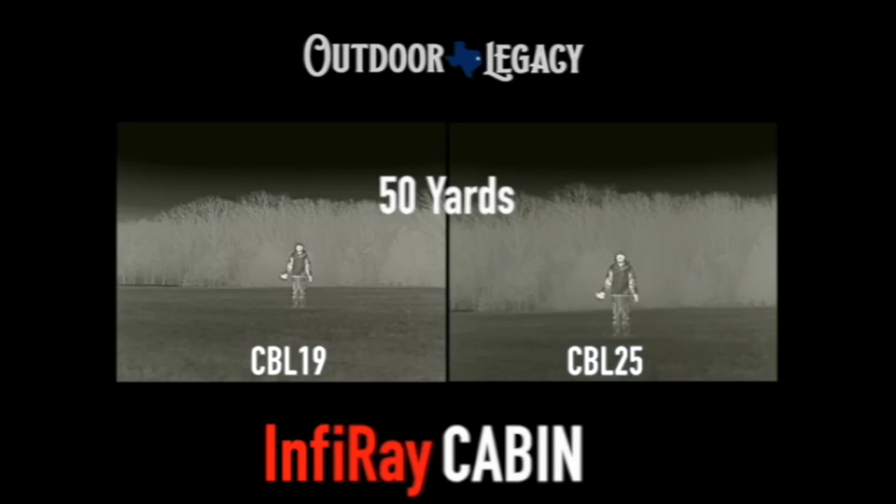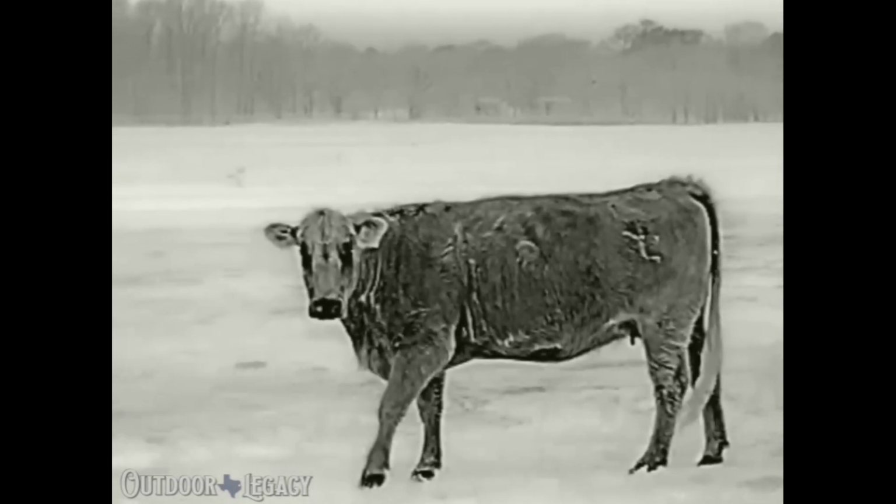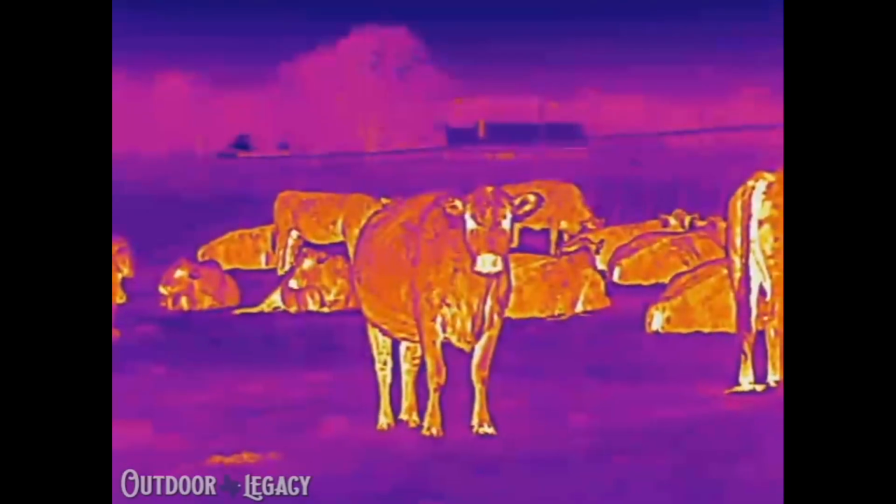They are both a 384 by 288 thermal core resolution. They are 12 micron. They both record video but no audio. So we'll talk about that a little bit later with streaming. It does have Wi-Fi, so you can stream it to an app and in a way that you can get some audio off of that. They're both 50 hertz refresh rate. The operating temperatures are -4 degrees Fahrenheit up to 122 degrees Fahrenheit. Very, very cold, very, very hot.